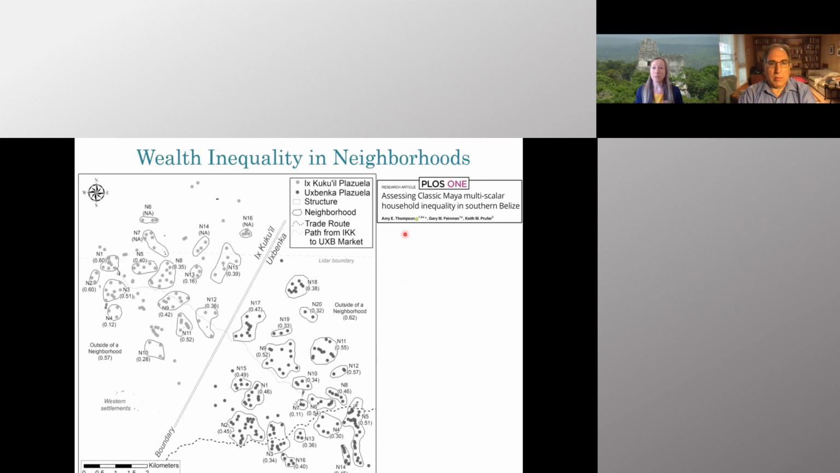For the neighborhood and district data, this was recently published in an open access article in PLOS One titled Assessing Classic Maya Multiscalar Household Inequality in Southern Belize. I welcome you to go online and check it out.